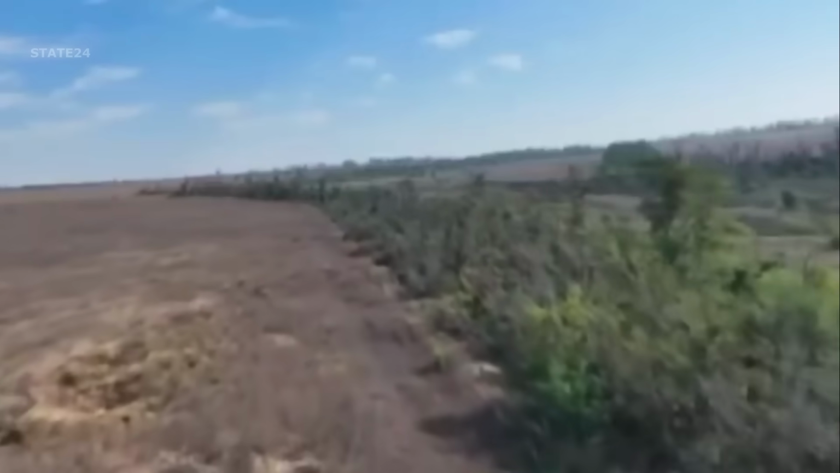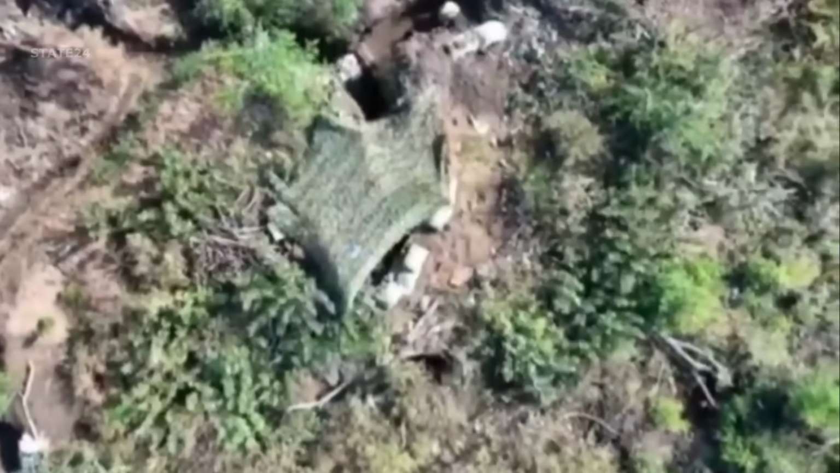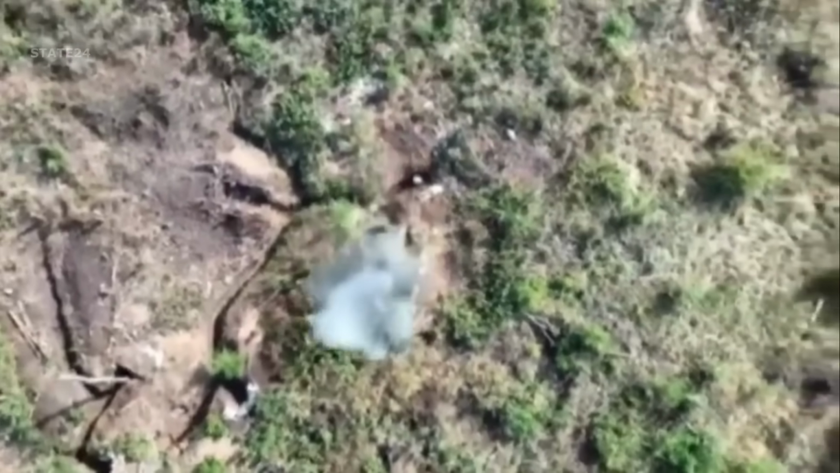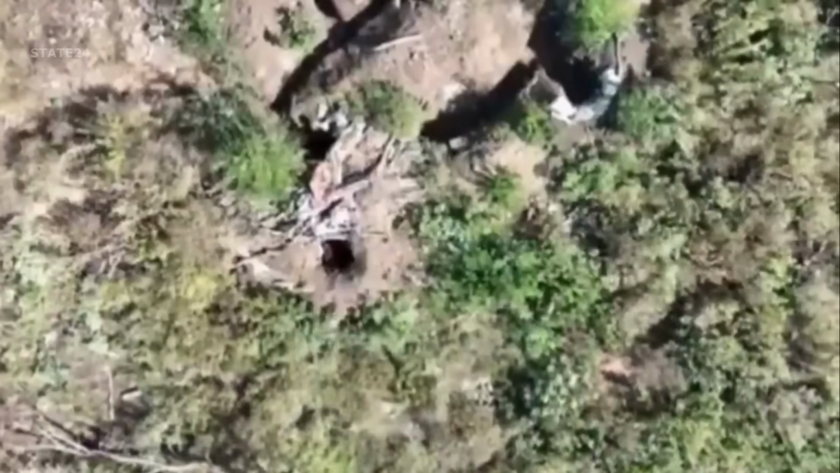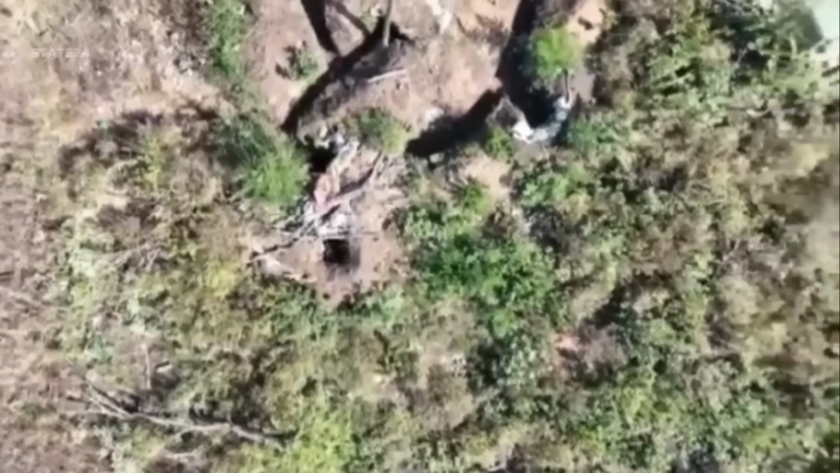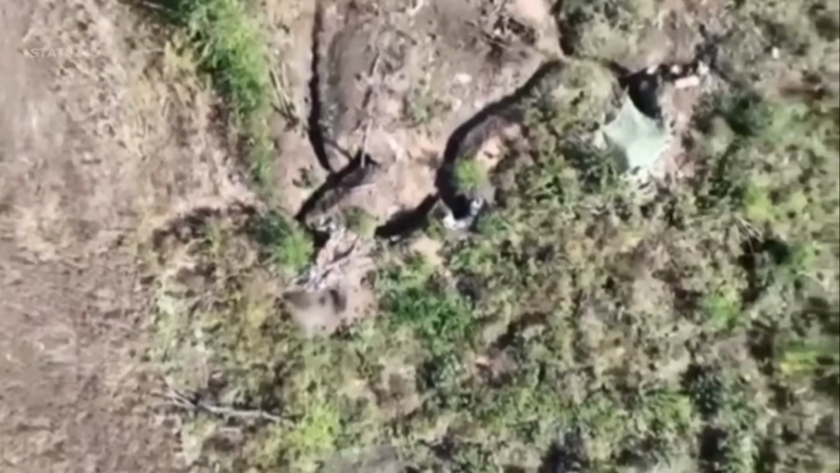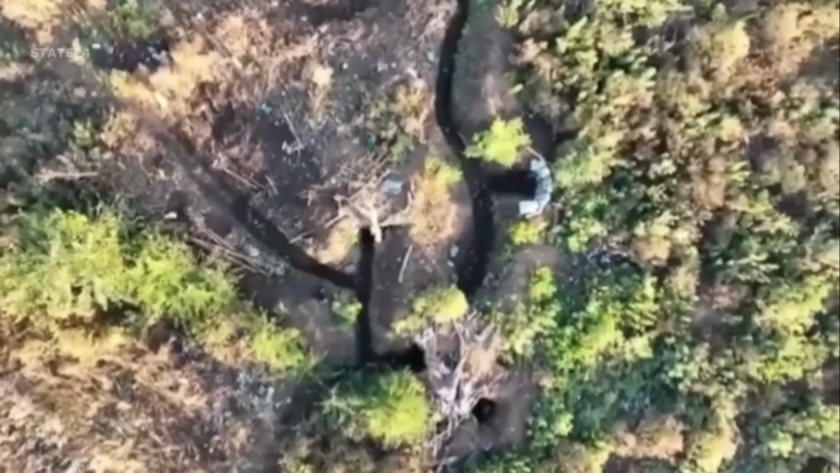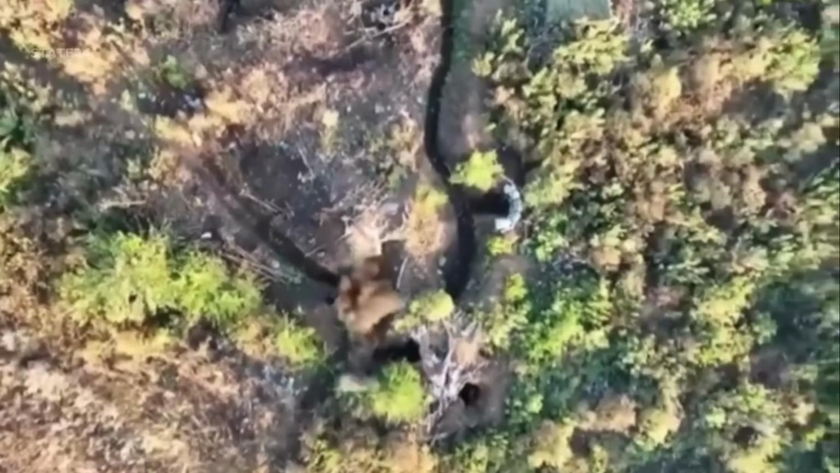Ukrainian forces continue to intensify drone warfare by launching targeted bomb strikes on Russian trench networks, using both FPV kamikaze drones and drone-dropped explosives. These unmanned aerial systems are being deployed daily to seek out and eliminate enemy positions, defensive bunkers, and frontline firing points.